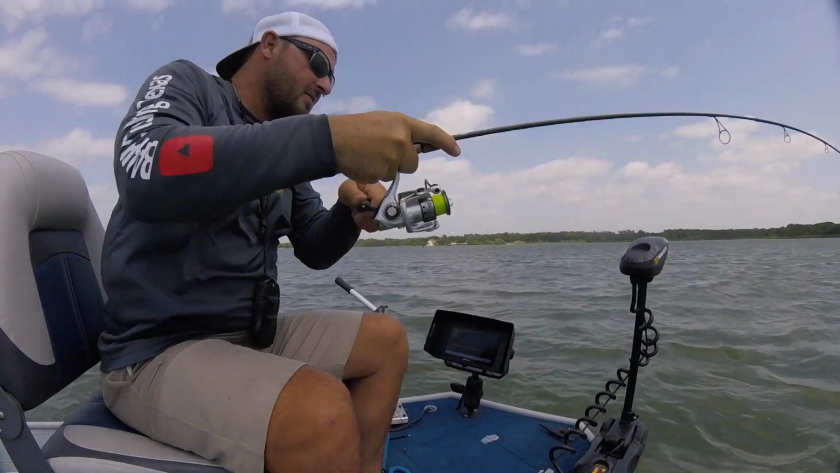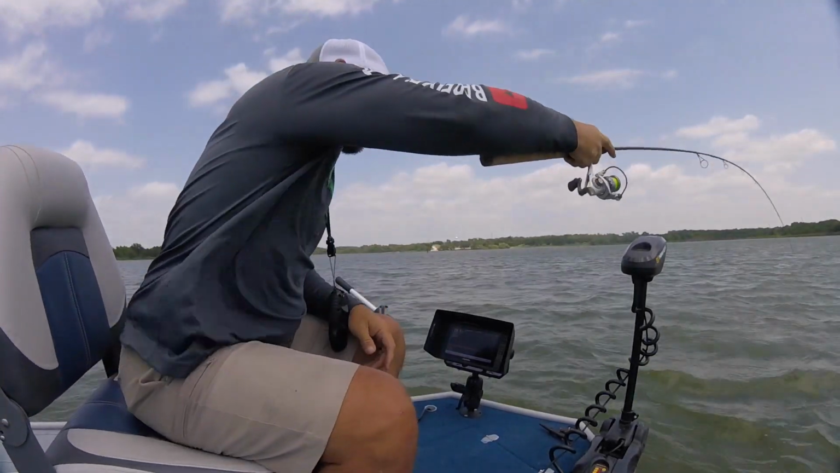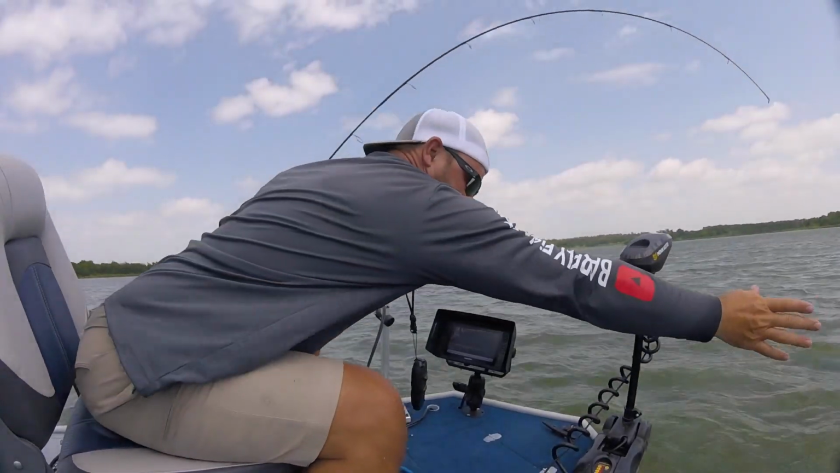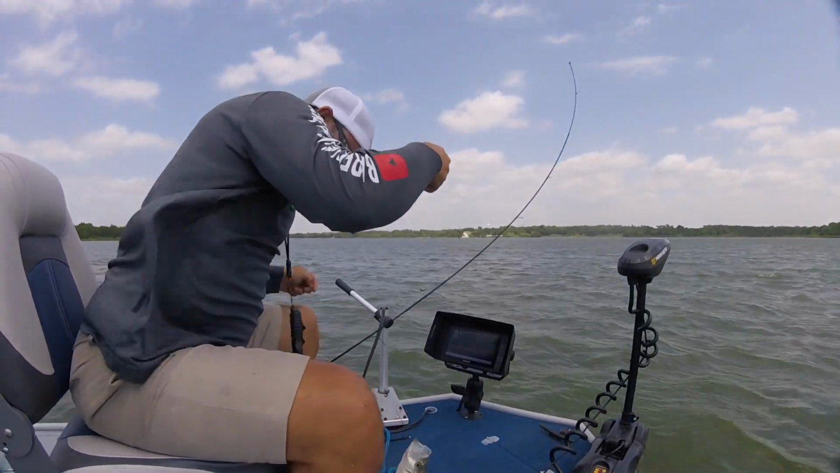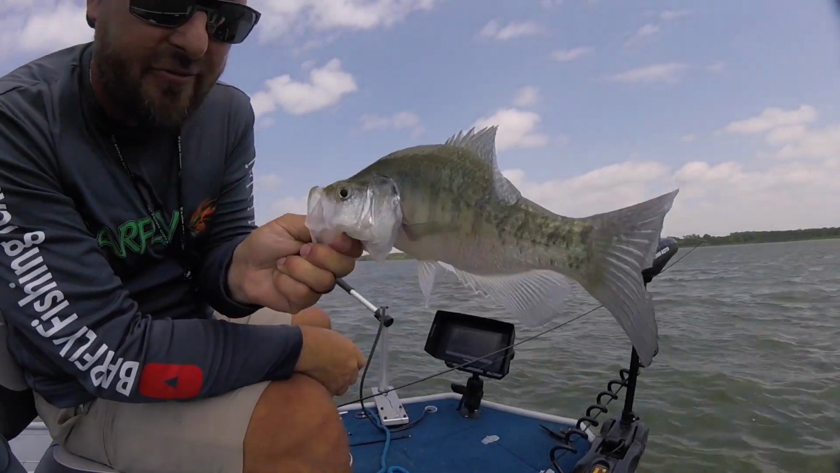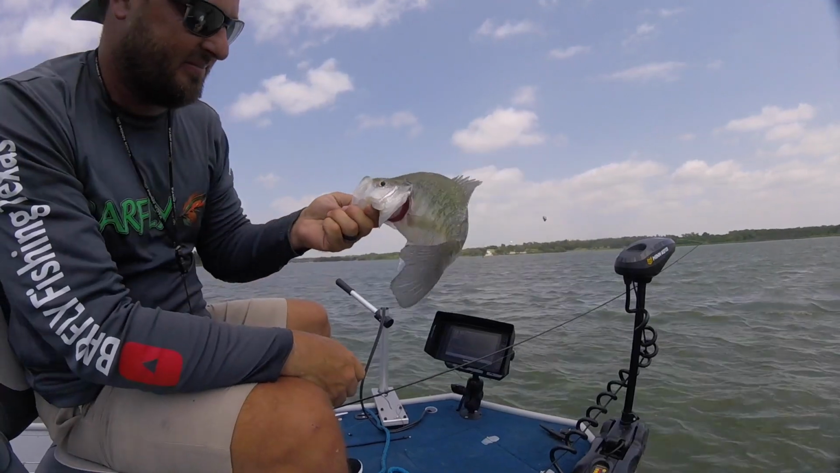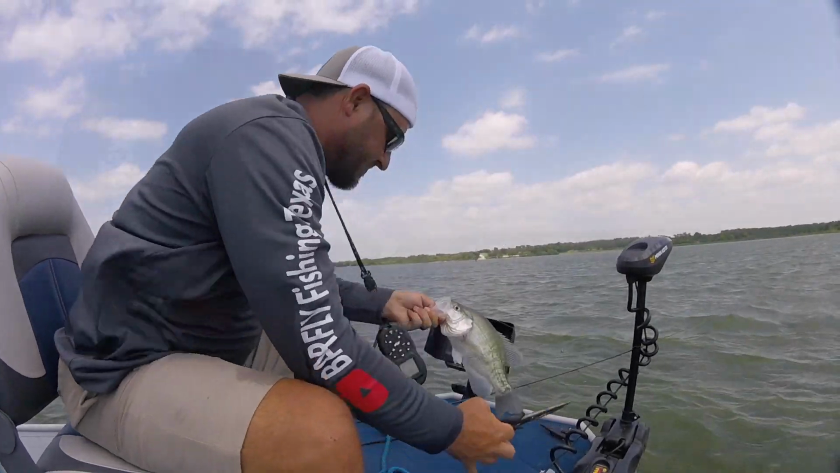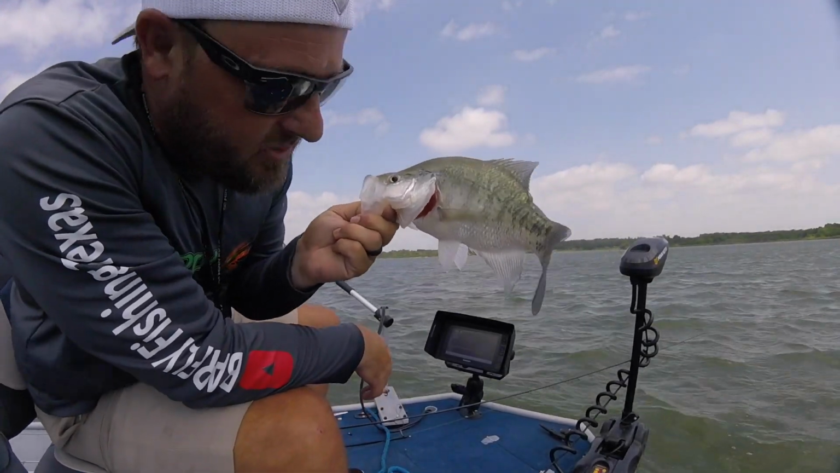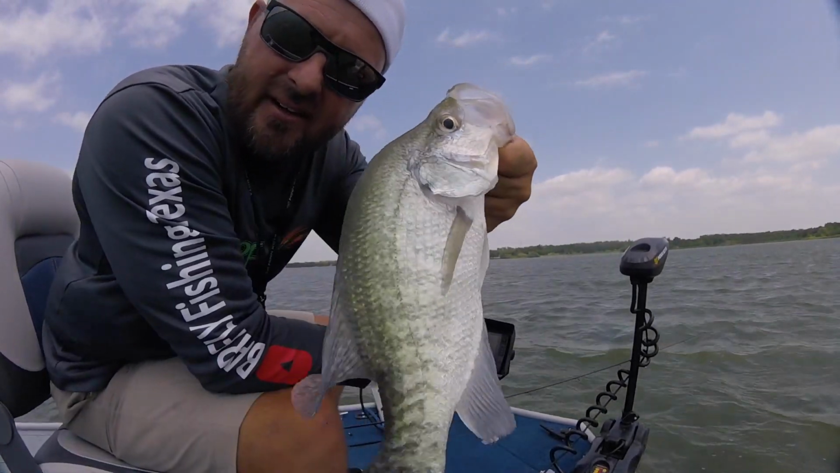I feel like that one's better. Oh yeah, that's a better one. I don't know if I can boat flip him. I can. I got him. That's the crappies we're looking for right there. That's him. That's why we come out here, guys, right there. That fish, right there.